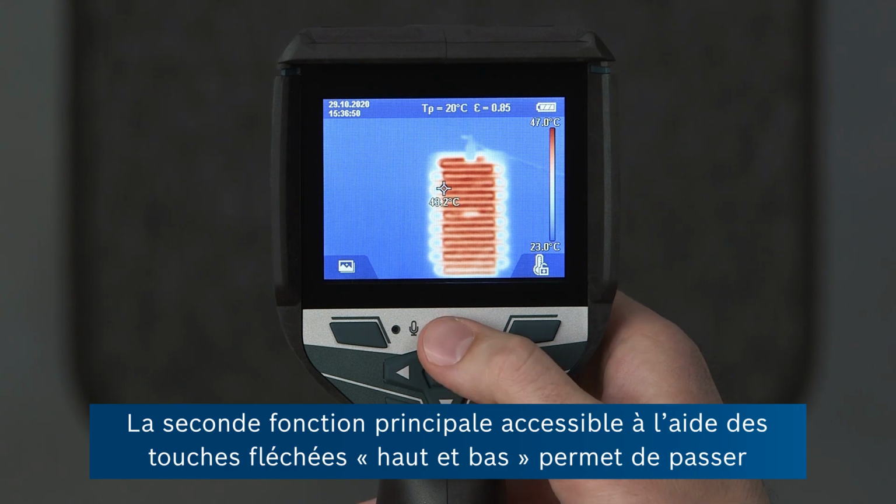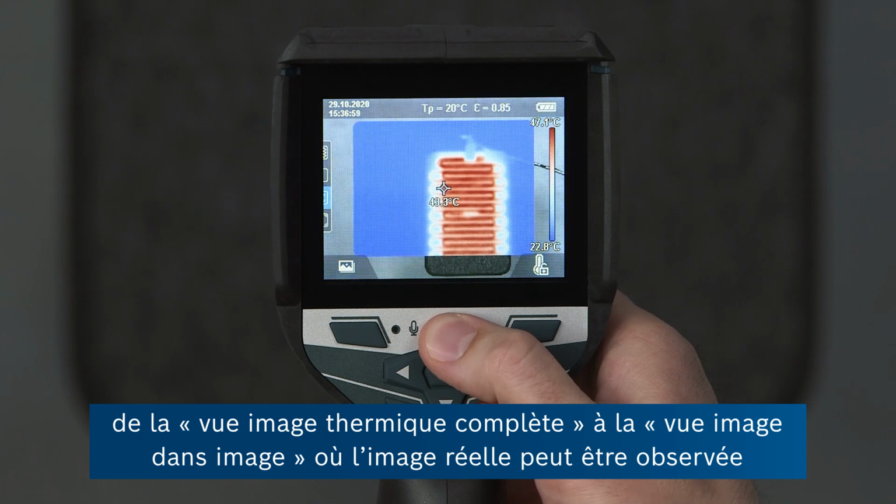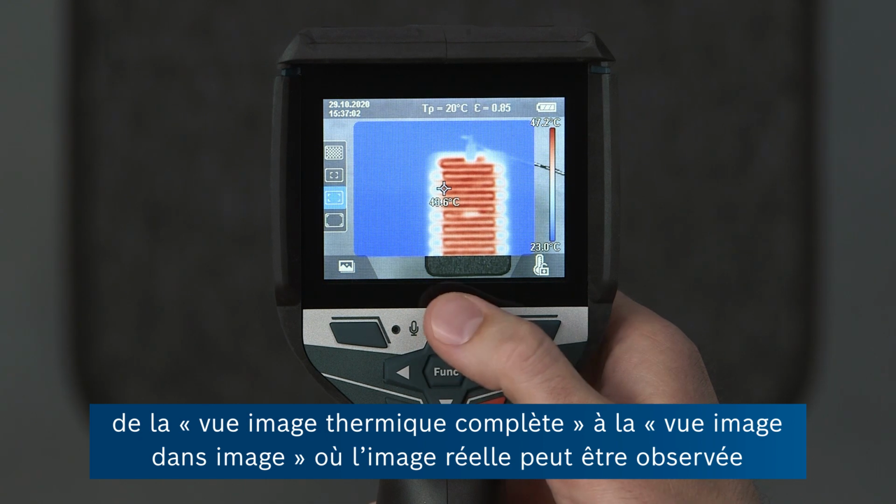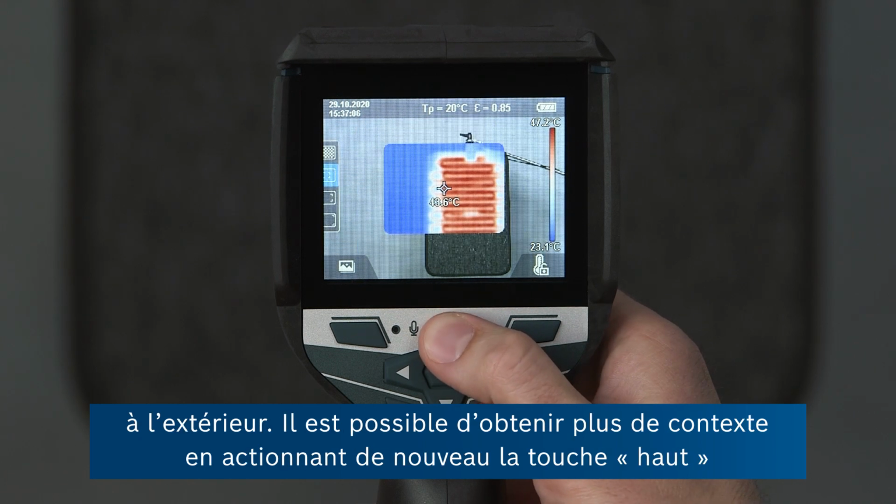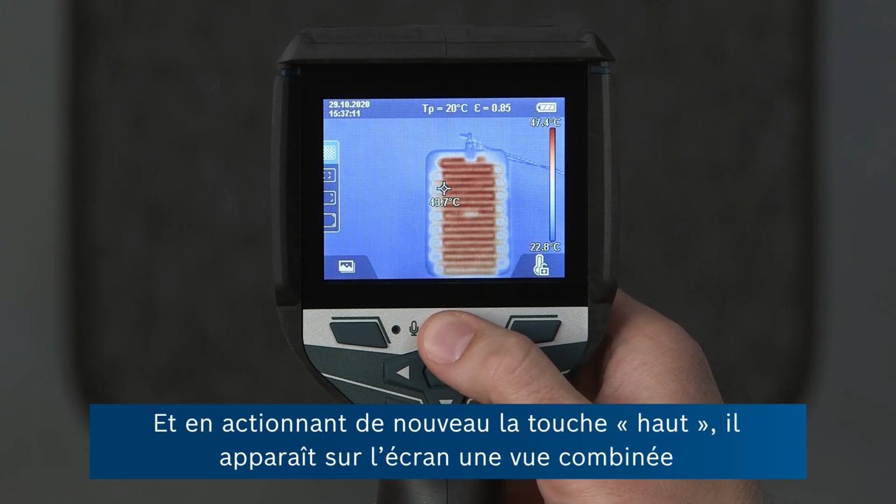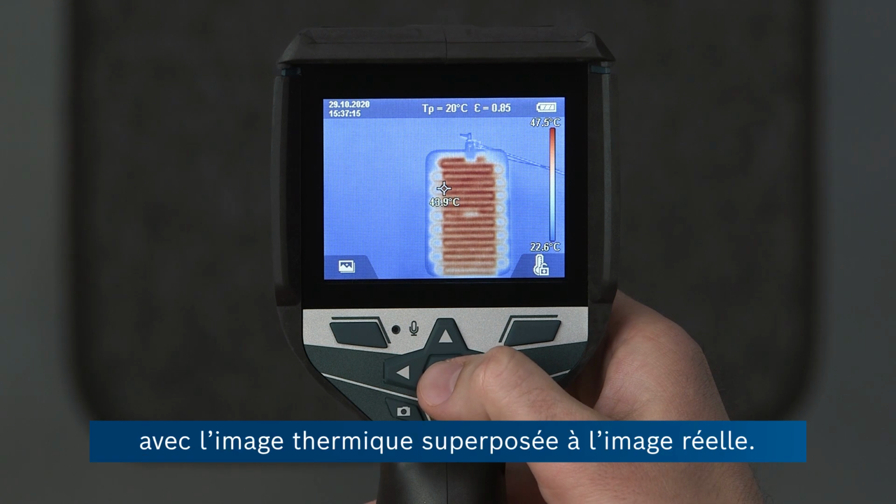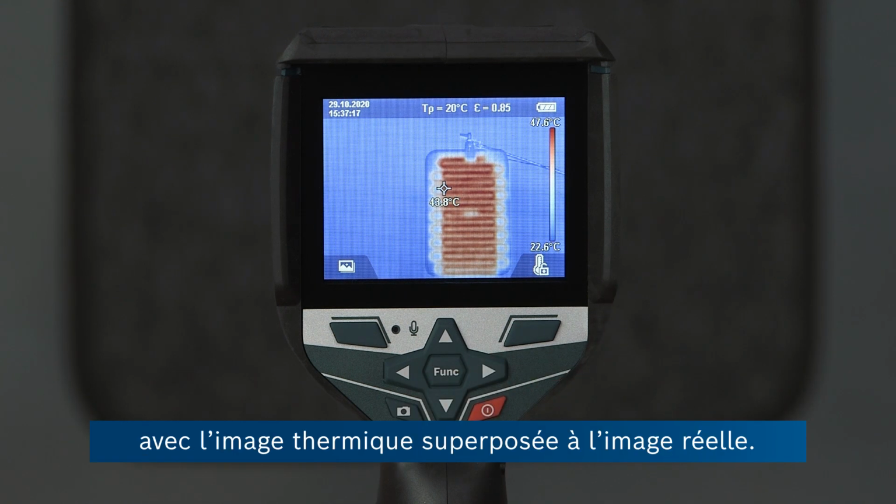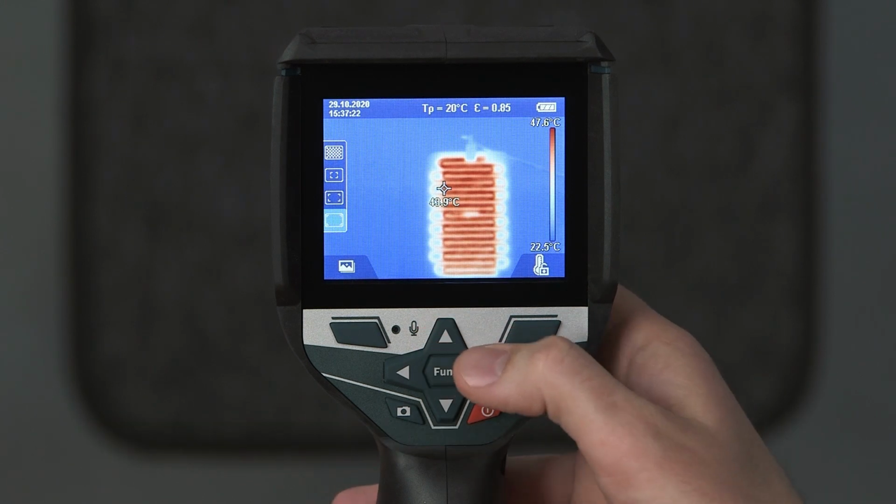The second basic function that we can access using the up-down arrows is changing from the full image thermal view to a picture-in-picture view, where we can see the photographic image on the outside for more context. Pressing up again gives us a smaller picture-in-picture view, and if we go up again, then we can see a combined view where the thermal image is superimposed on top of the photograph. Then we'll go back to the full view.